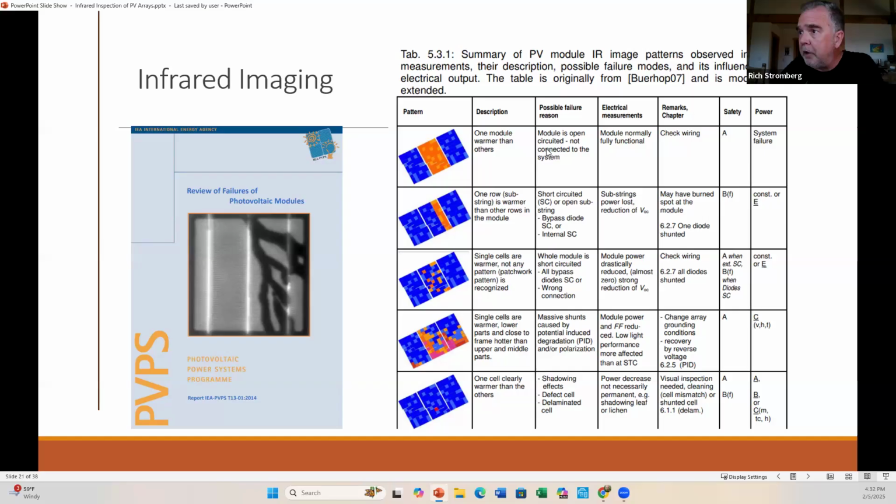They have a section in here where they show a great example of one module that is warmer than the others. This whole module is not sending its power out to the rest of the system. It's not sending it to the inverter. So there's probably either a failure in the junction box or a broken cable.